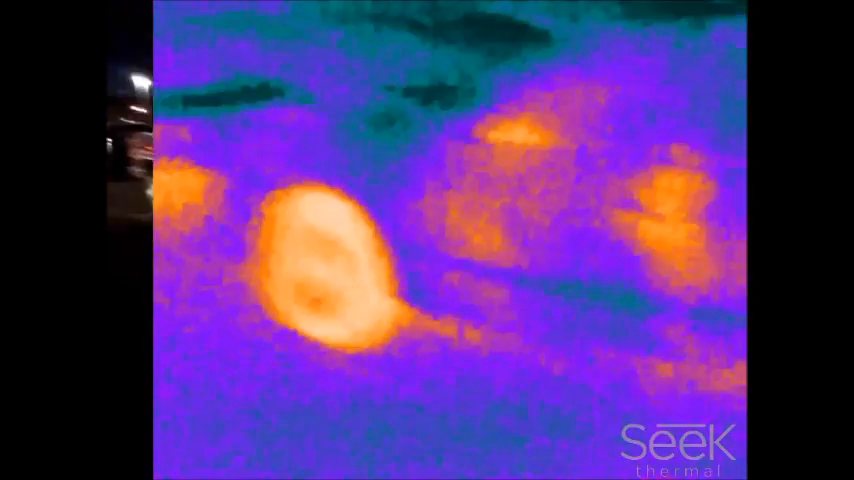This is just a parking lot, so you can tell which cars have been driven recently if you walk up to them and get some detail. Any ones which are white have been driven recently. It's side by side. You can't see anything when there's a person walking towards you in the normal camera vision, but you can see a lot more when you're putting the infrared thermal filter over it.